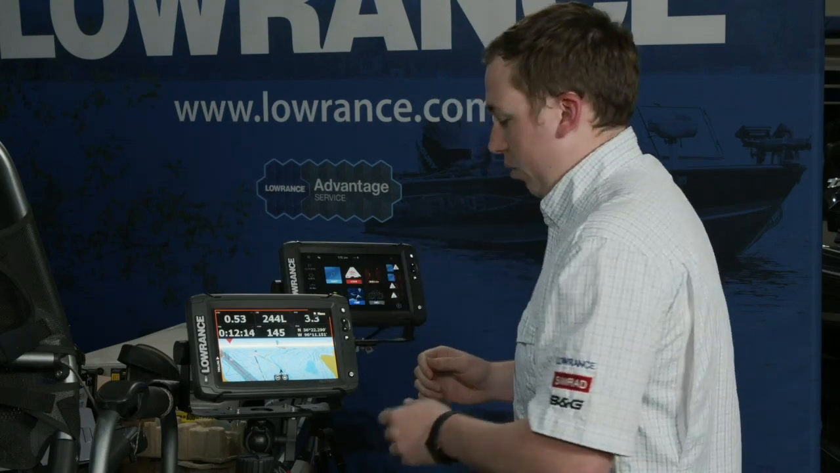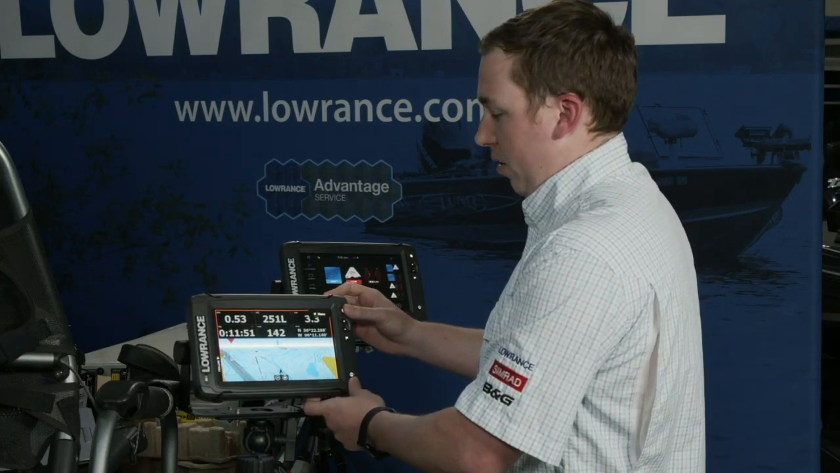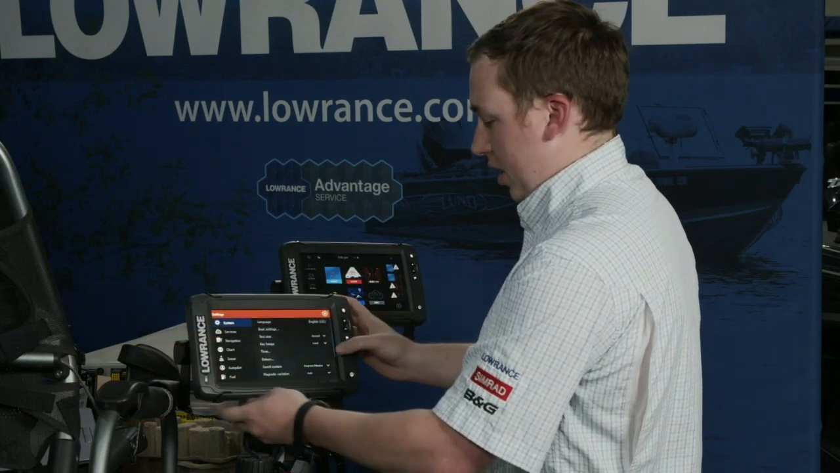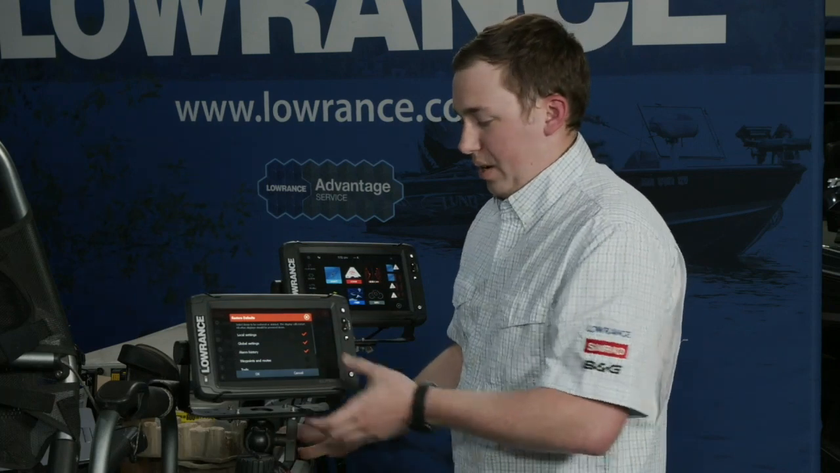And there's two ways to do that. One, you can power it off, and you can hold down the pages key when you power it on, and that'll do a soft reset. But you can also come back into your settings menu, and right here you see a restore defaults. That effectively does the same thing.